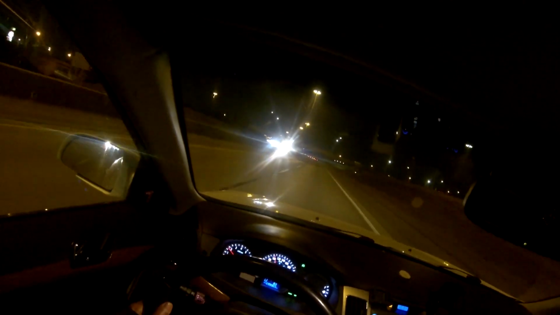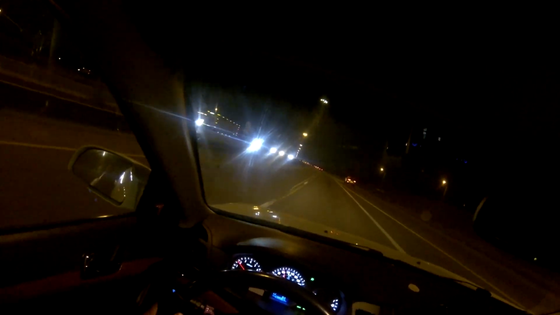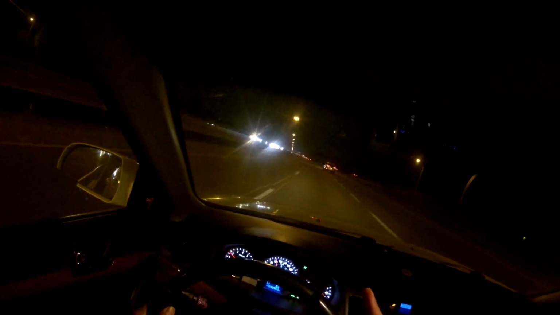Okay, this is non-eventful at the moment, so I'm just gonna sign off on this video. Now see, this car is coming in front of me. I'm on cruise control, so I'm just gonna tap the brake lightly and then cruise control will go off. So now the speed is going down.